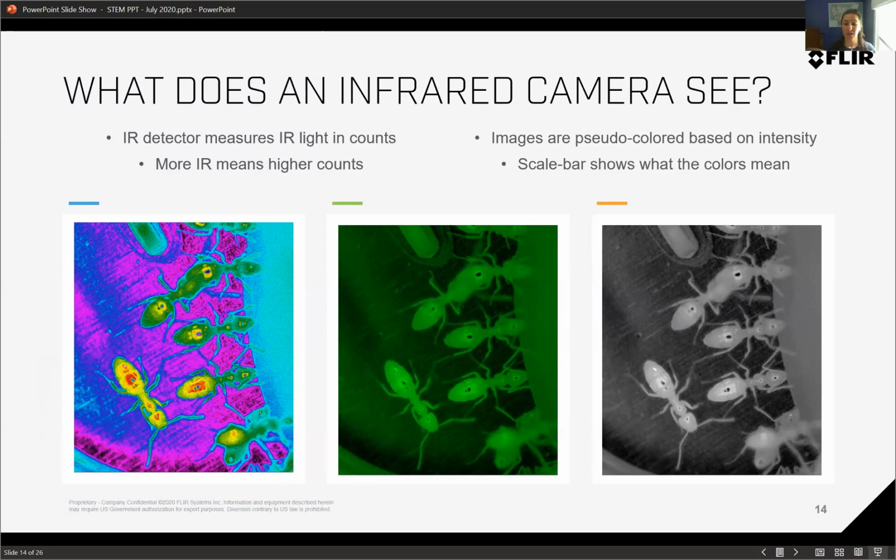So I have 3 different pictures here of ants, right? We have the pretty purple and blue one, the green one, and then the grayscale one. This is all the same exact image. It's the same data. We've just put falsely colored or pseudo-colored information on top of that. This helps us pick up the differences in temperature variation. Like on the body of the ants, you can't see the differences very well in the green or grayscale images, but you can in the rainbow colored one.